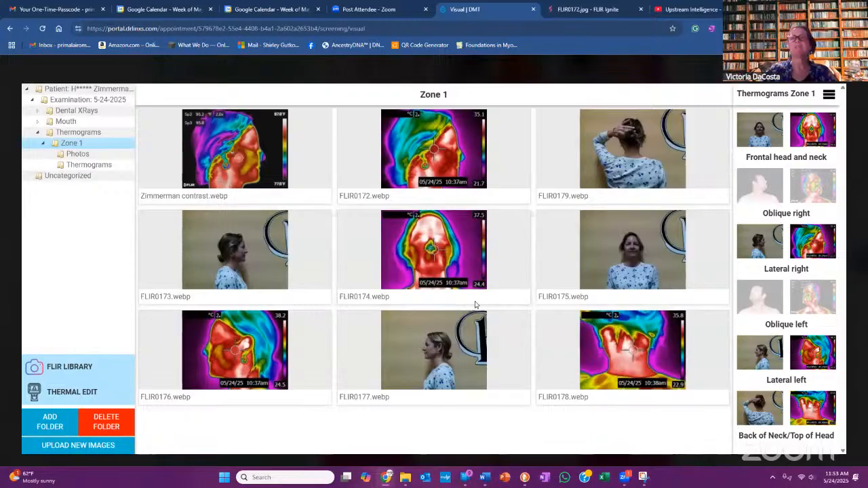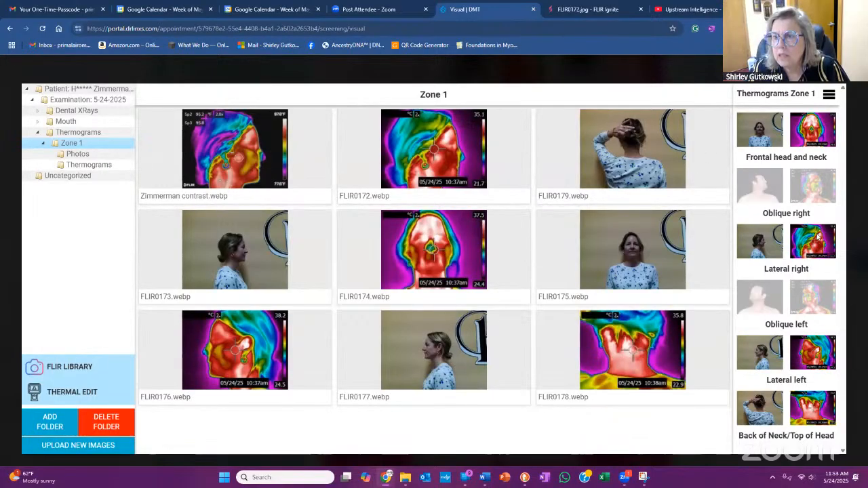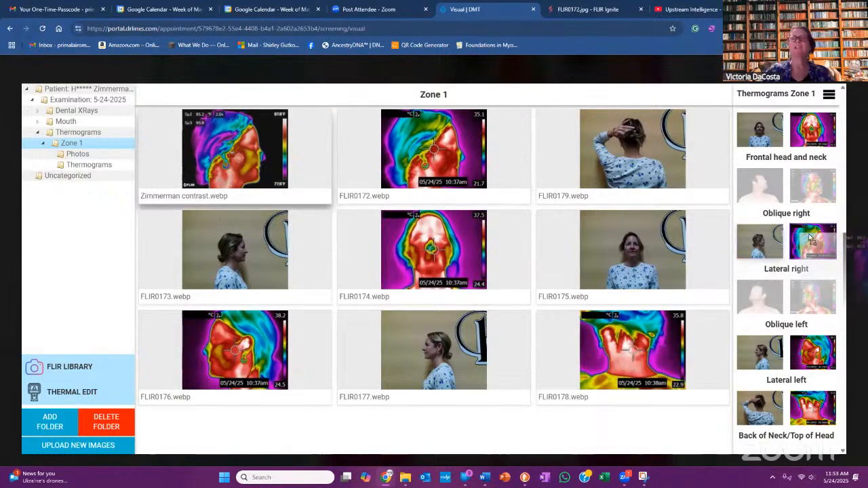Now I would replace it with the older image. So just grab the new one there and overlay it. Yeah, it was this one. Do I have to get rid of this one? No, you just grab that and overlay it. Yeah. Okay, that's it. Sweet.